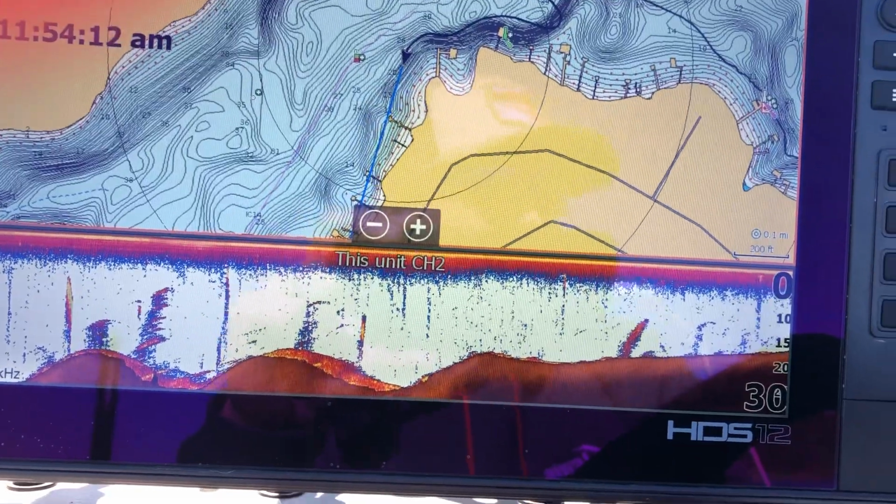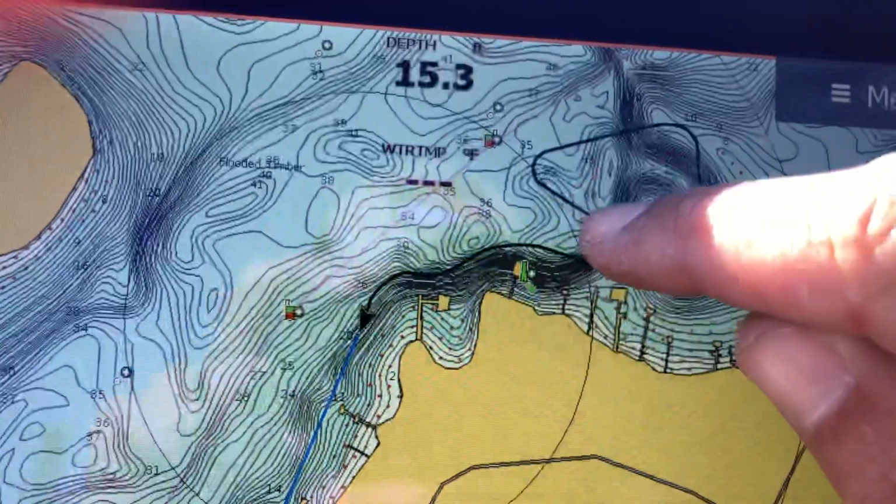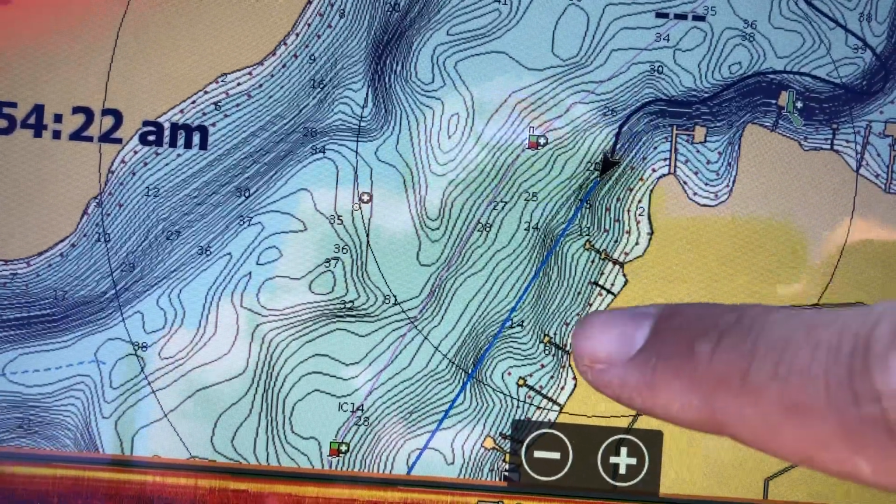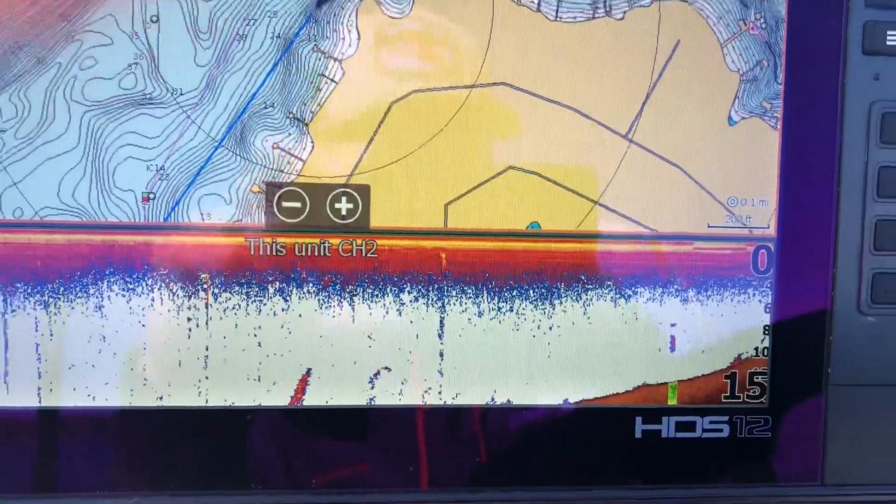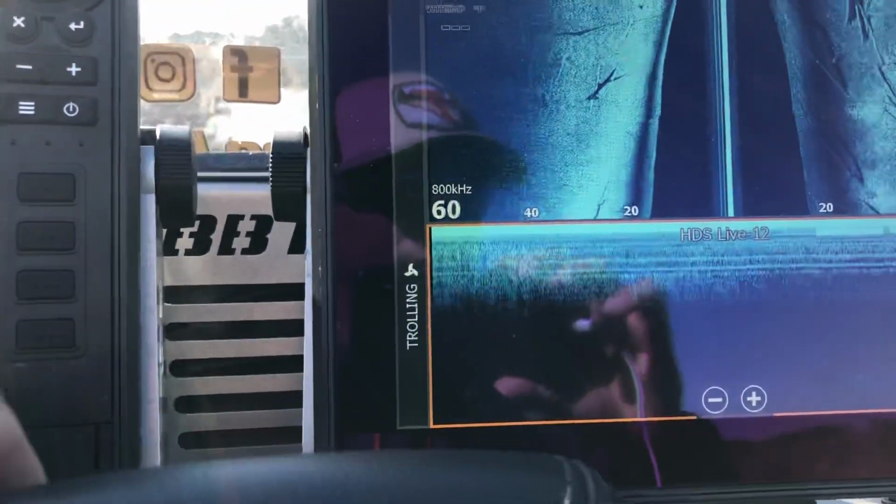Let's keep working our way back in here. This stuff, you can see it shallows up, so those really tight contour lines up here, that's where it goes from shallow to deep really fast. Here, it starts to flatten off, so I bet a lot of these will have brush on them. Seemed like there was fish definitely around that. I don't know if there's any size to them, but there was definitely fish.